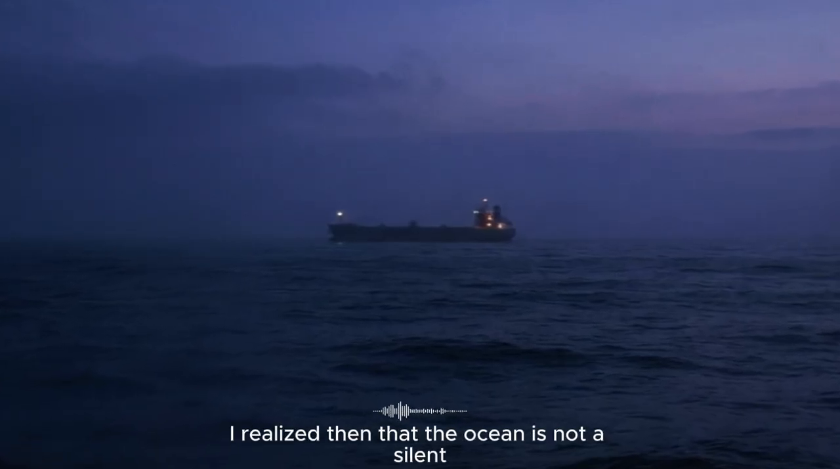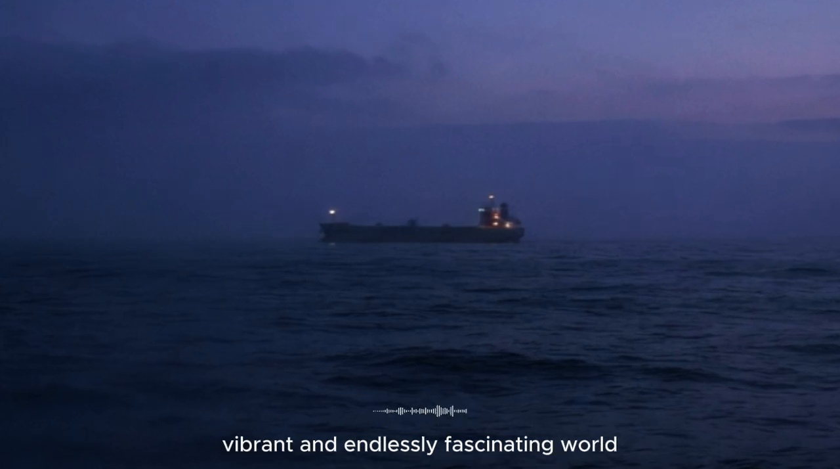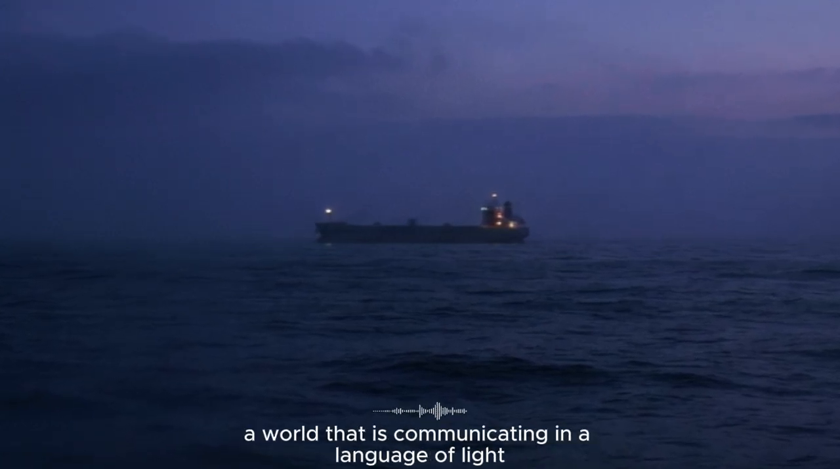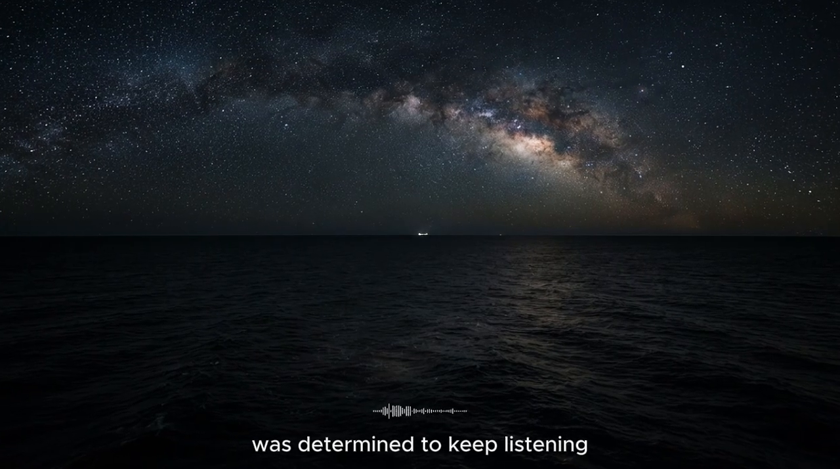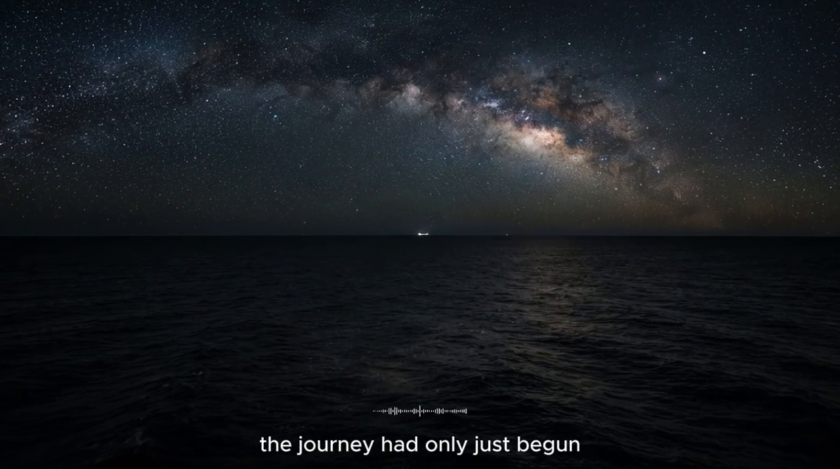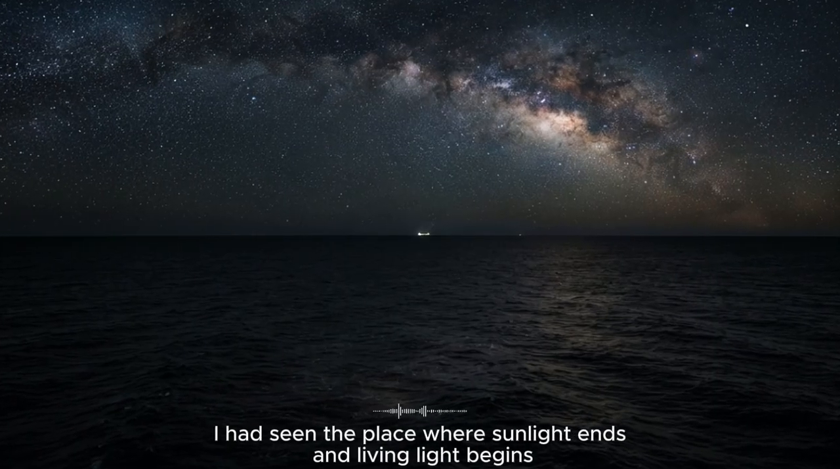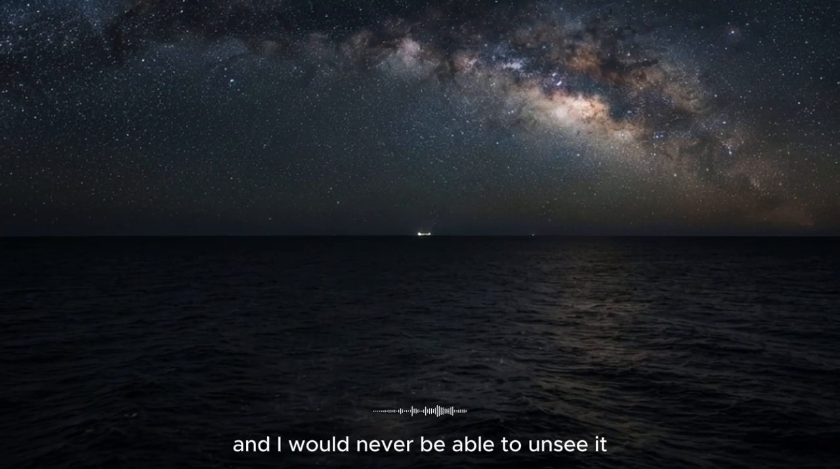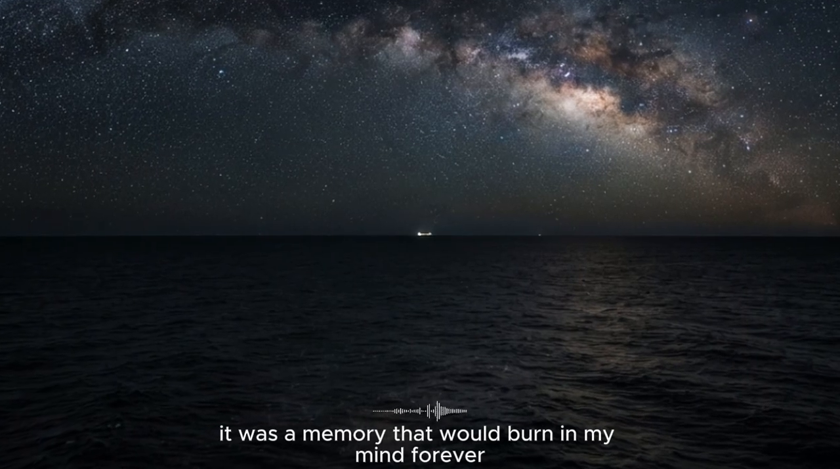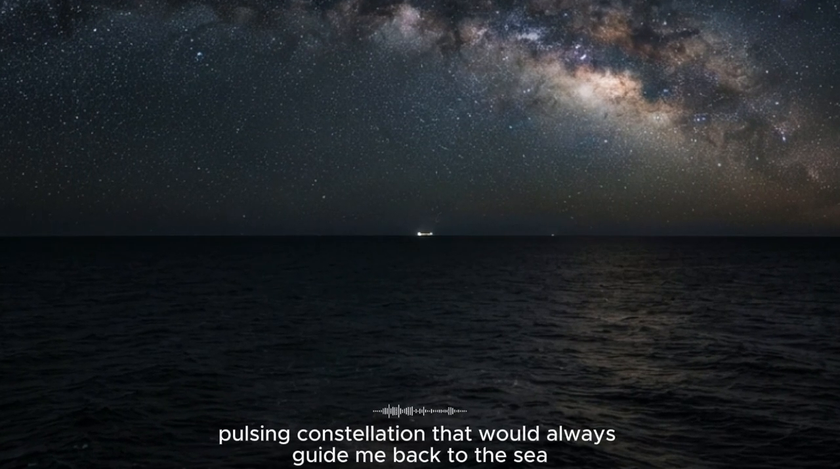I realized then that the ocean is not a silent, empty place. It is a loud, vibrant, and endlessly fascinating world, a world that is communicating in a language of light, and I, for one, was determined to keep listening. The journey had only just begun, the deep was calling, and I knew I would answer again. I had seen the place where sunlight ends and living light begins, and I would never be able to unsee it. It was a memory that would burn in my mind forever, a silent, pulsing constellation that would always guide me back to the sea.